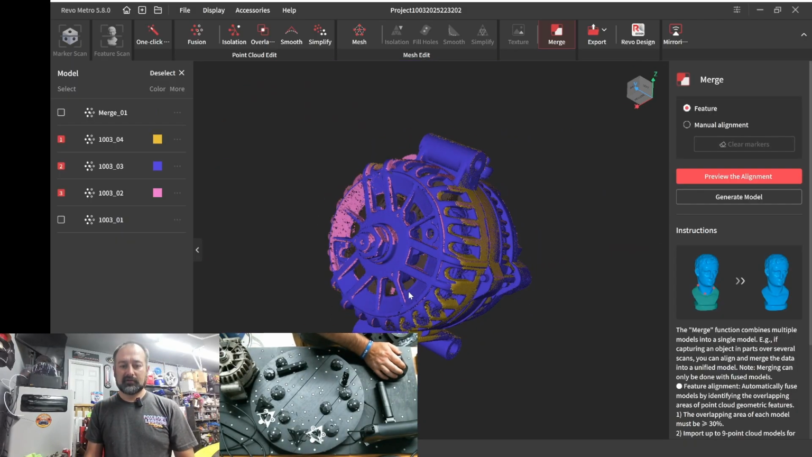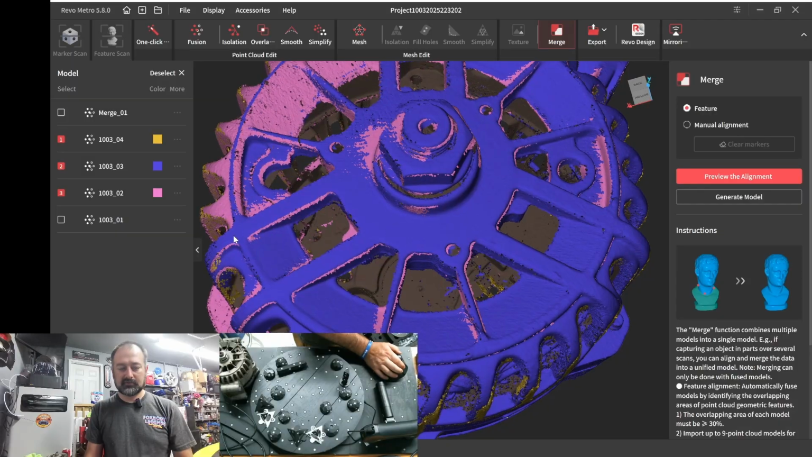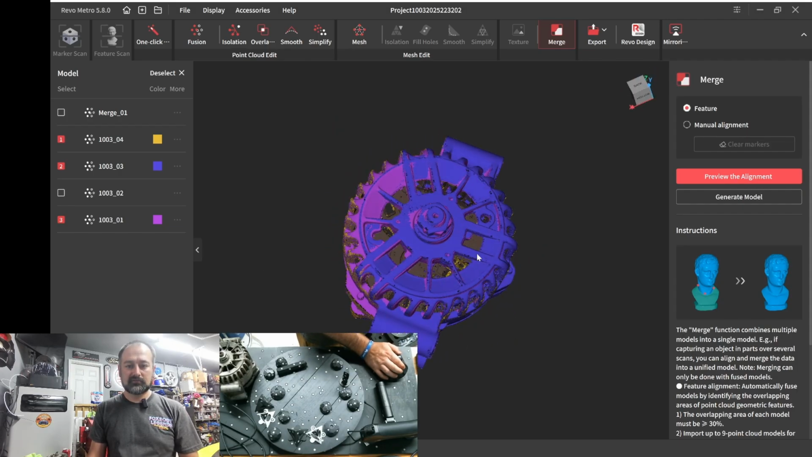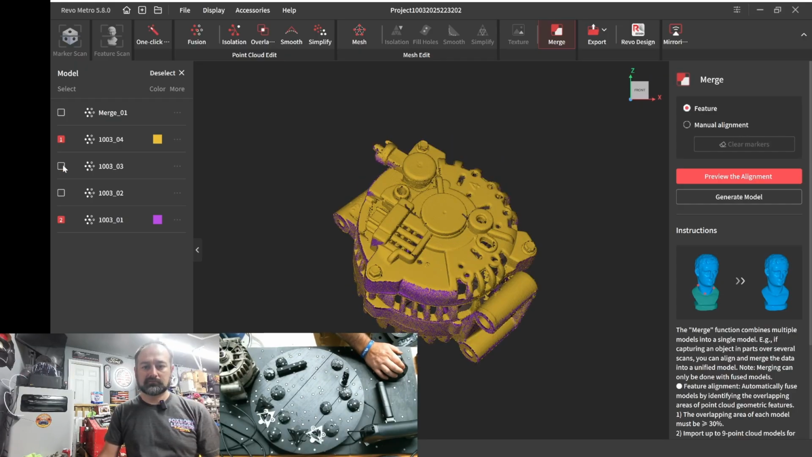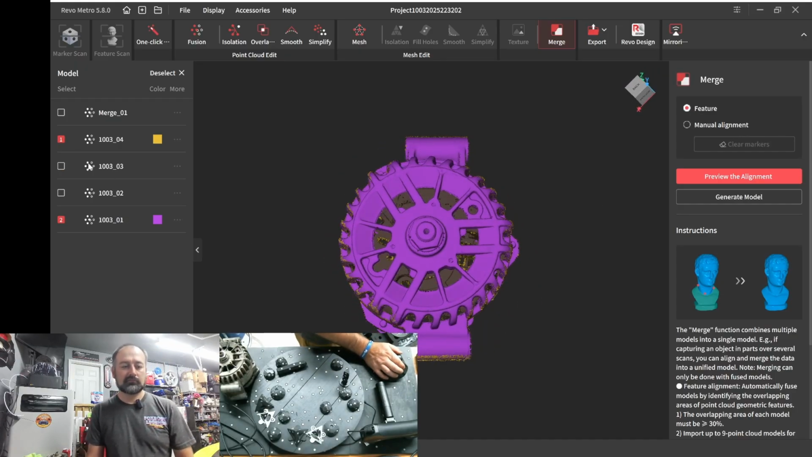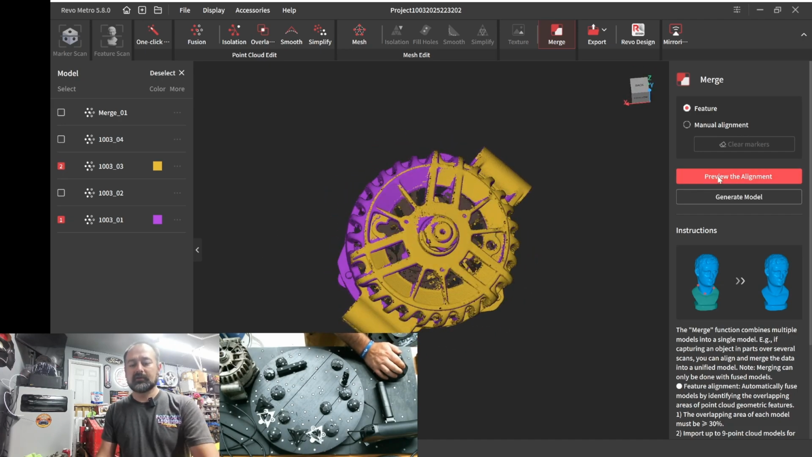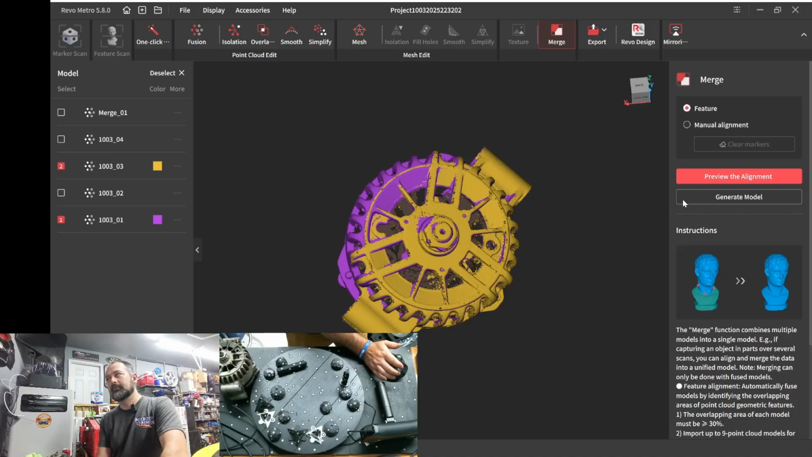So let's just take that off. We want this guy first. We want a preview alignment. Sometimes it helps to just change your order of merging, and it'll align it a little bit better.